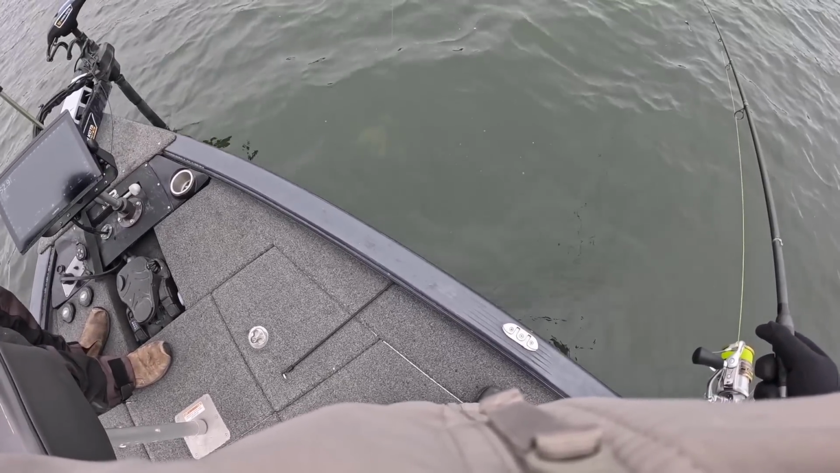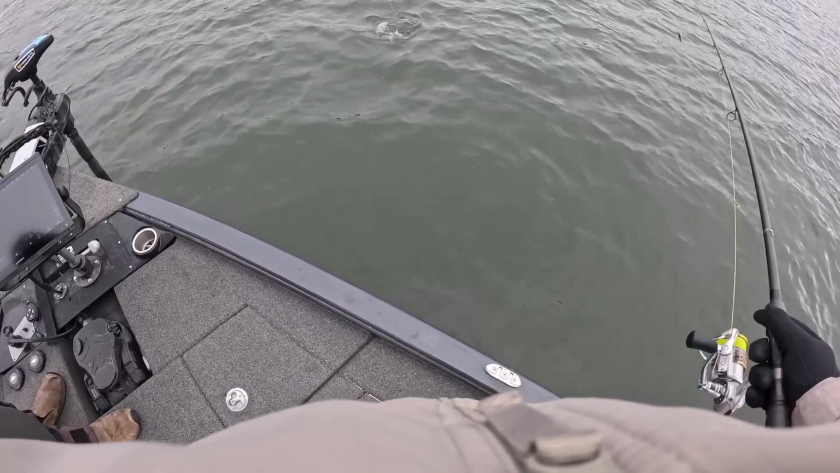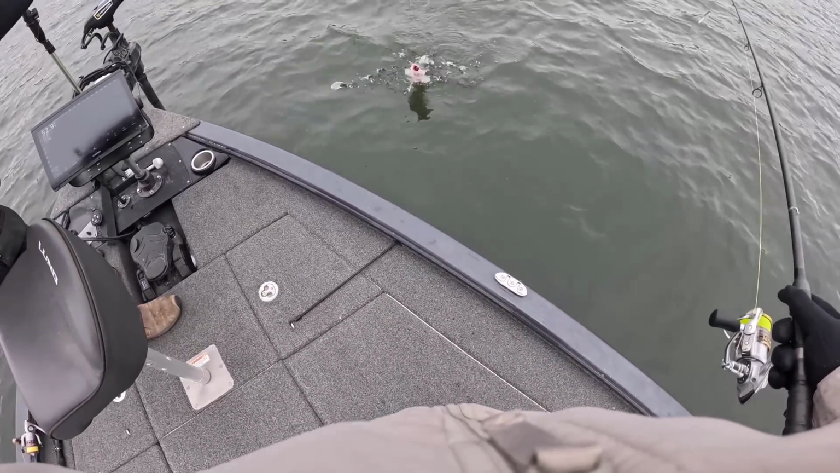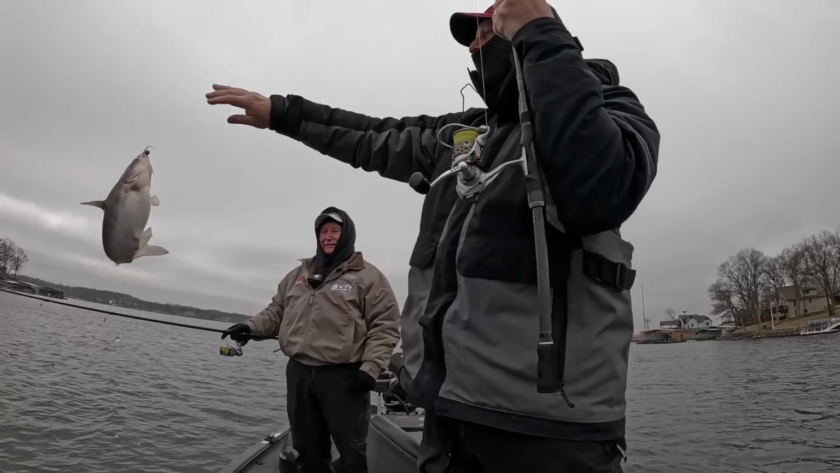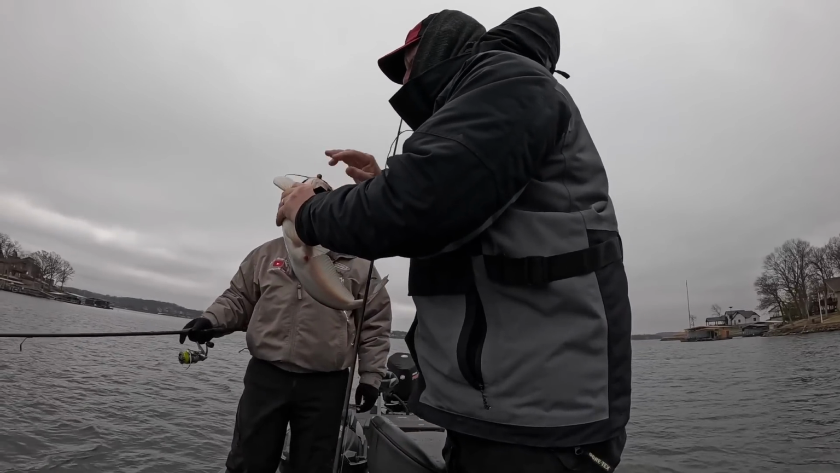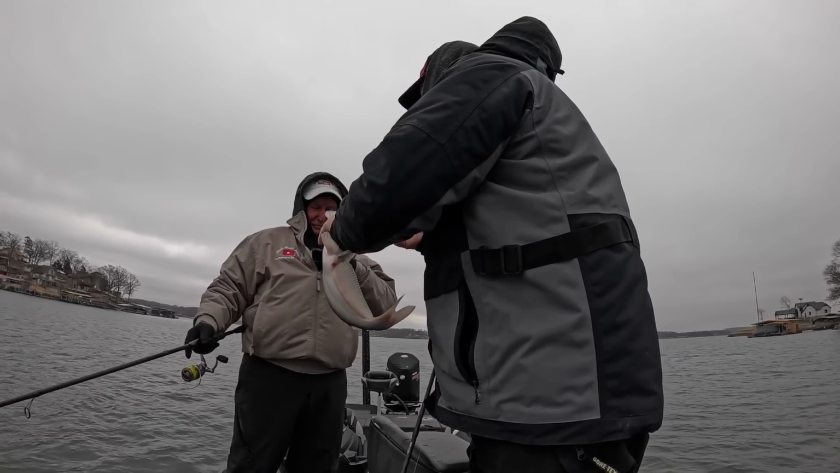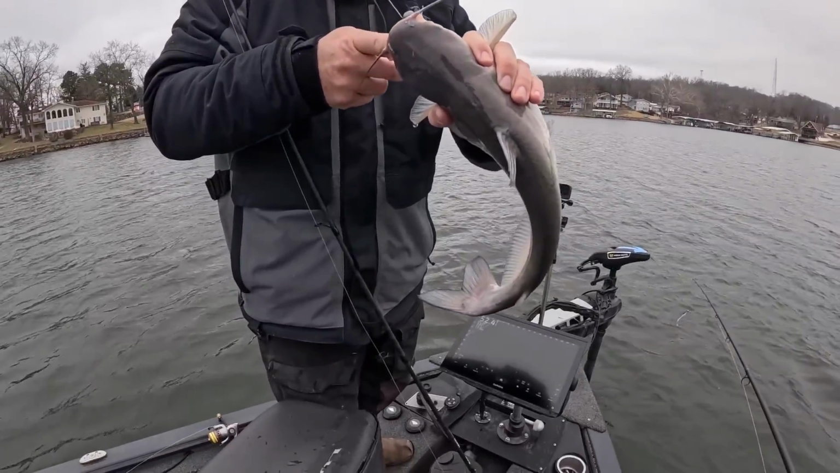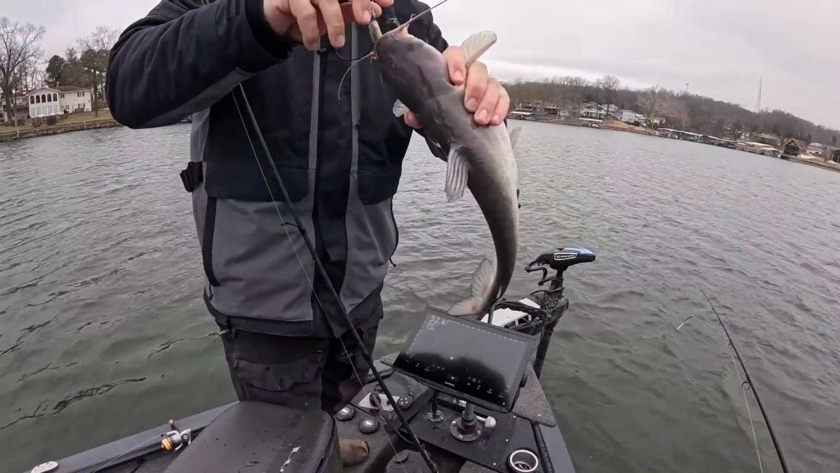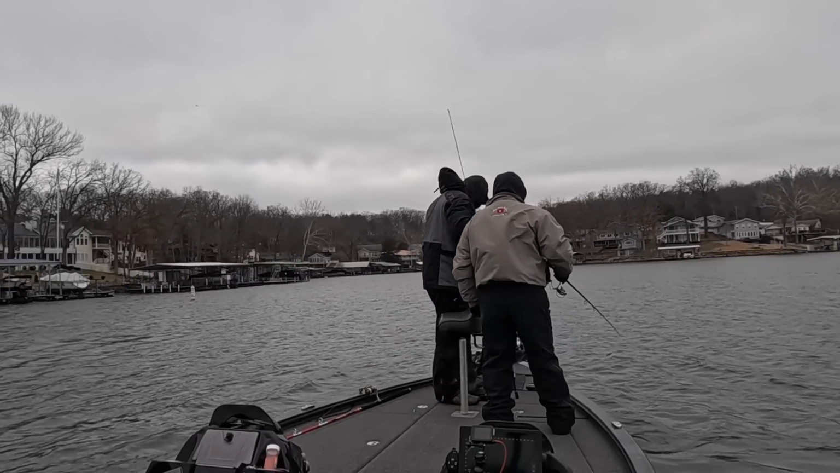Gosh, I think he was about 45 feet. He was way down there. Oh, yeah. Nice little keeper blue cat. Oh, it's fun when they eat it like that. Yeah, he wanted it. Thank you, little guy.